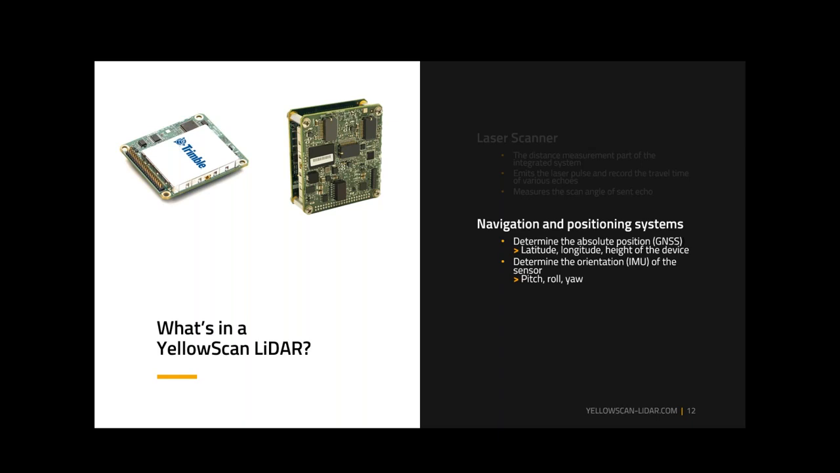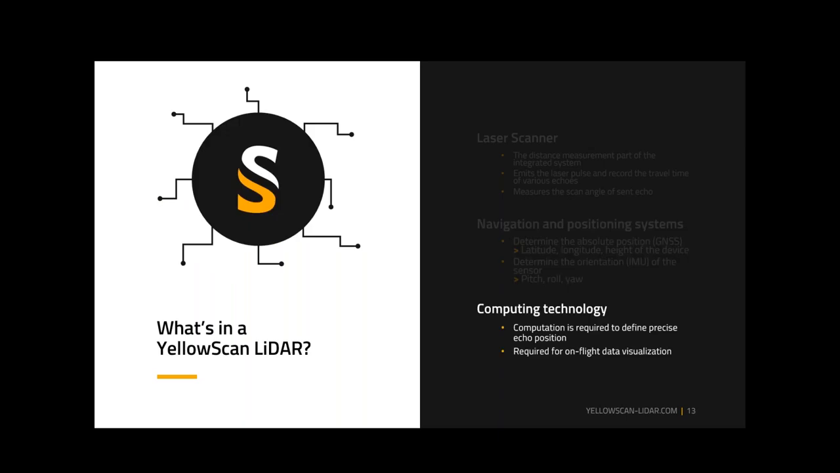So the pitch, roll, and yaw of the aircraft, so then you know exactly where that LiDAR is pointing as it shoots its laser. And then finally, the onboard computing technology. This is the computational portion that's required to define the precise echo positions, and is required for the on-flight data visualization when you're using that functionality as well.